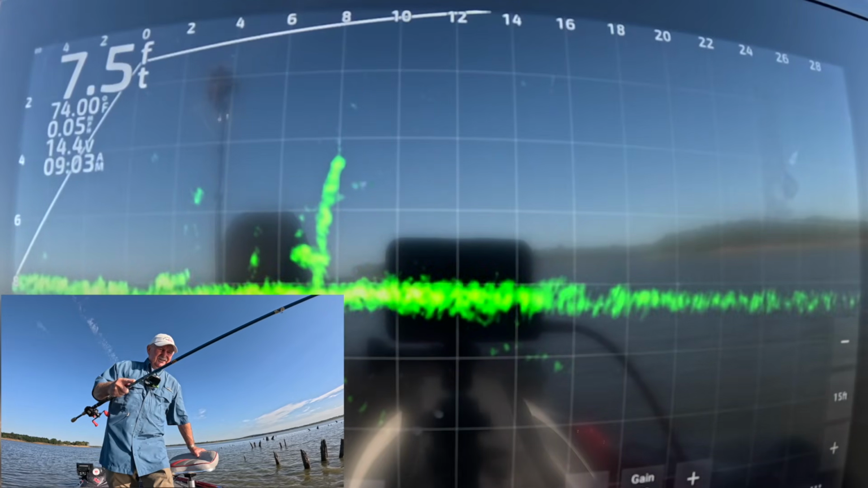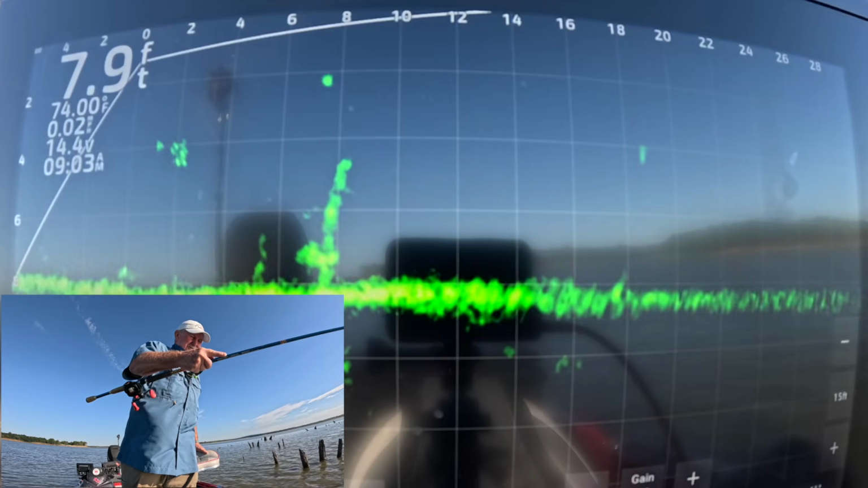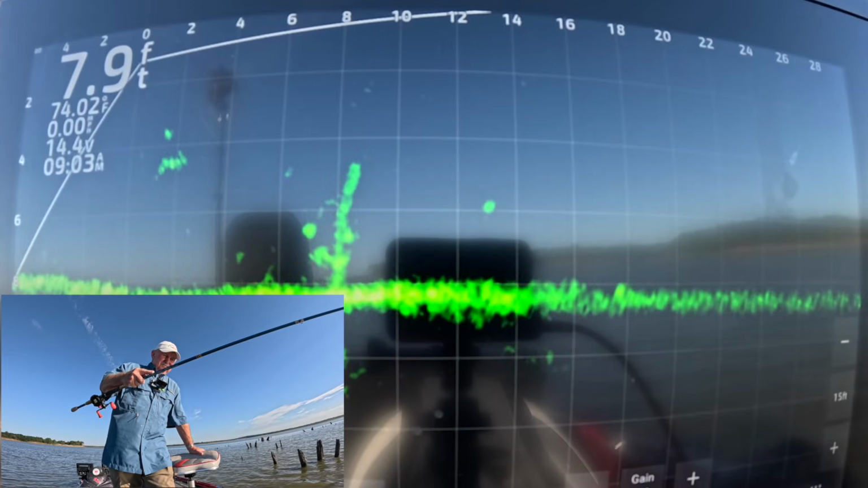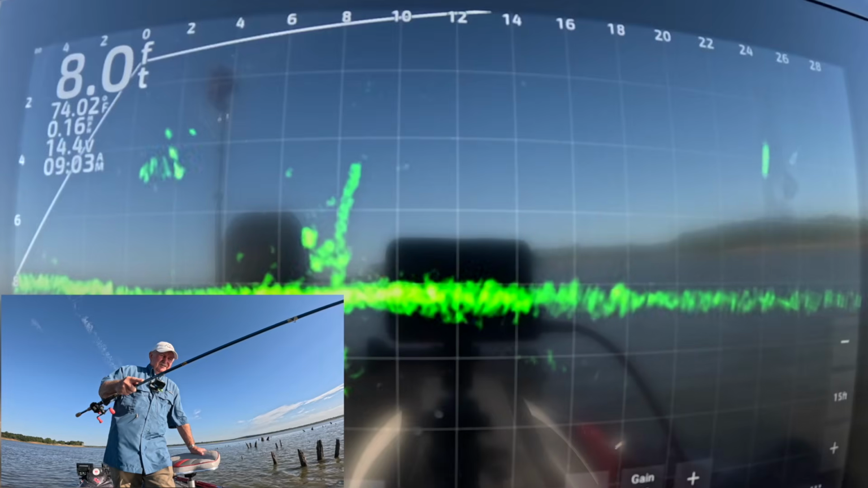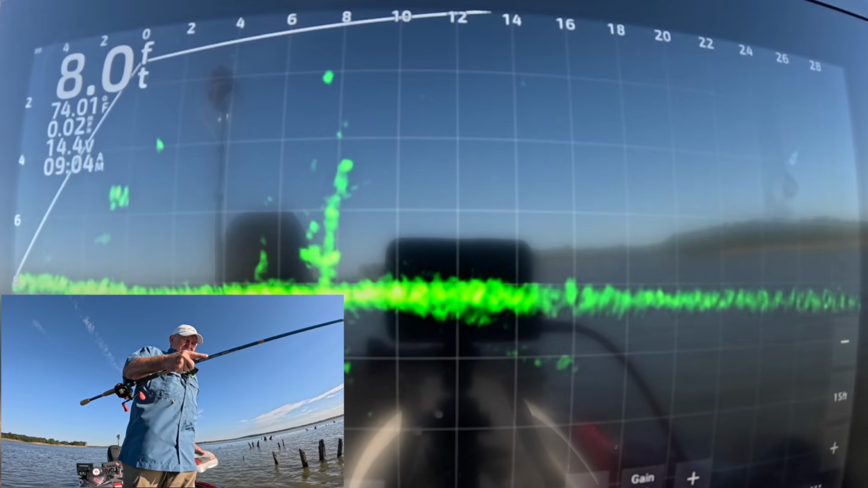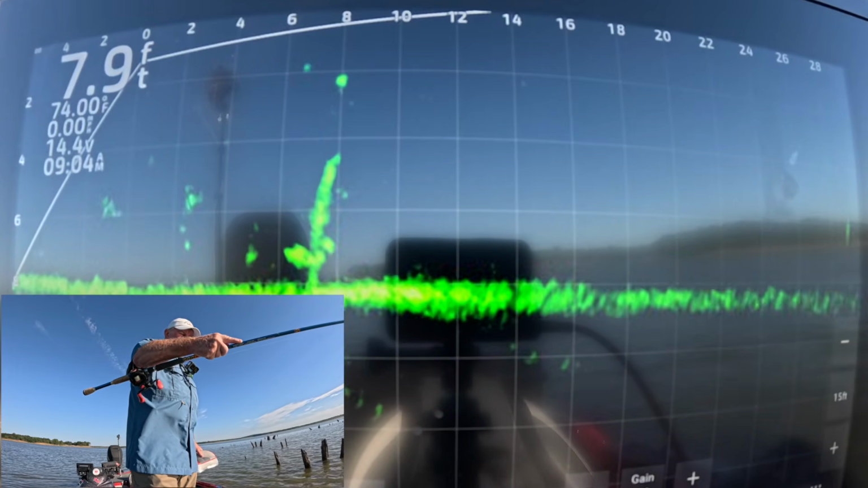Starting to look a little bit long. He's sticking out both sides of the tree, isn't he?